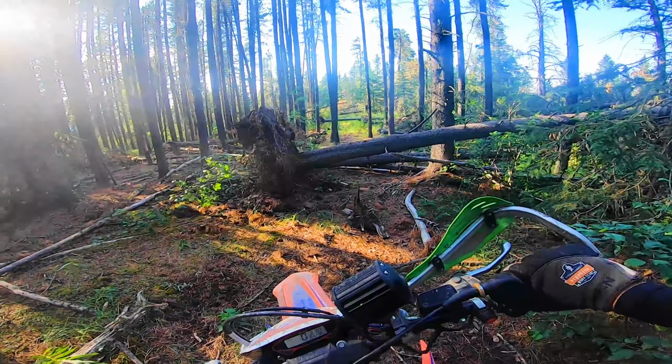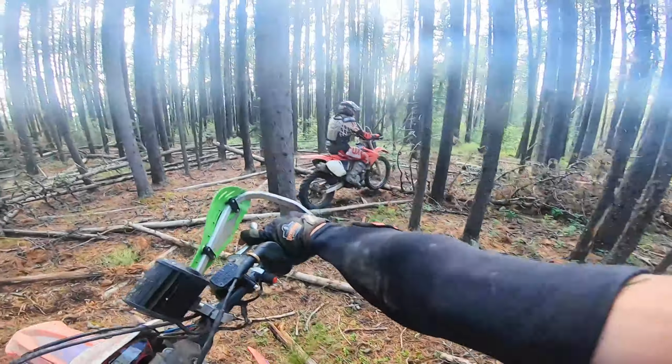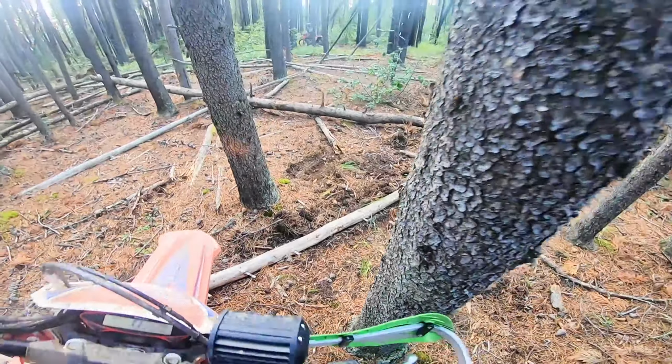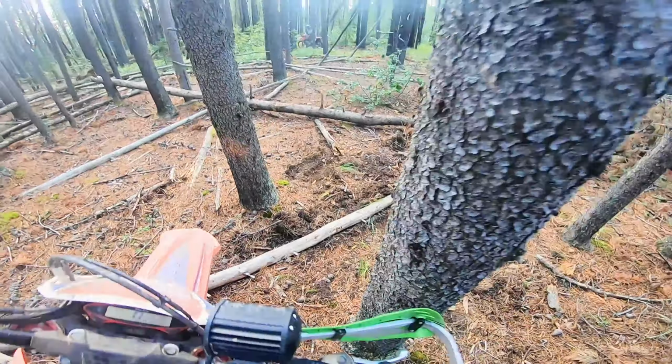And again, so many down trees. There's a lot of pathfinding through here. I mean, a bunch of guys have been through here, but it's not very obvious because there's so many cross trees. You can see that tire track there though that he was following. I get hung up in there.